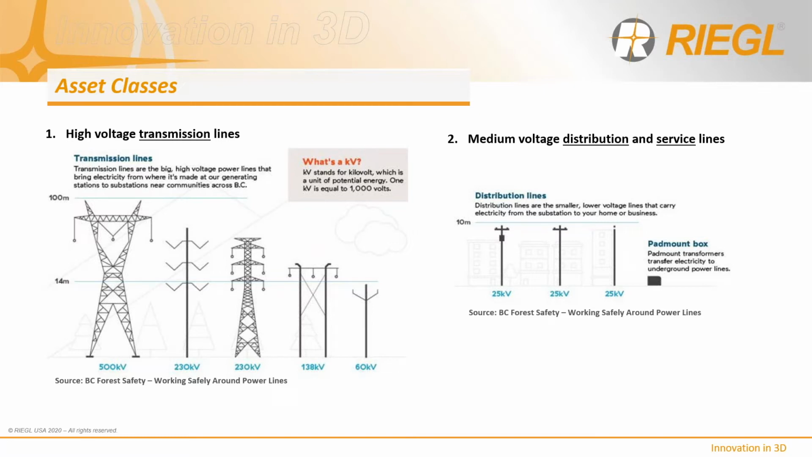The size and structure of the towers are largely a function of the voltage that passes through it. The larger the voltage, the larger the right-of-way, and the further away from the ground are the conductors for safety purposes.